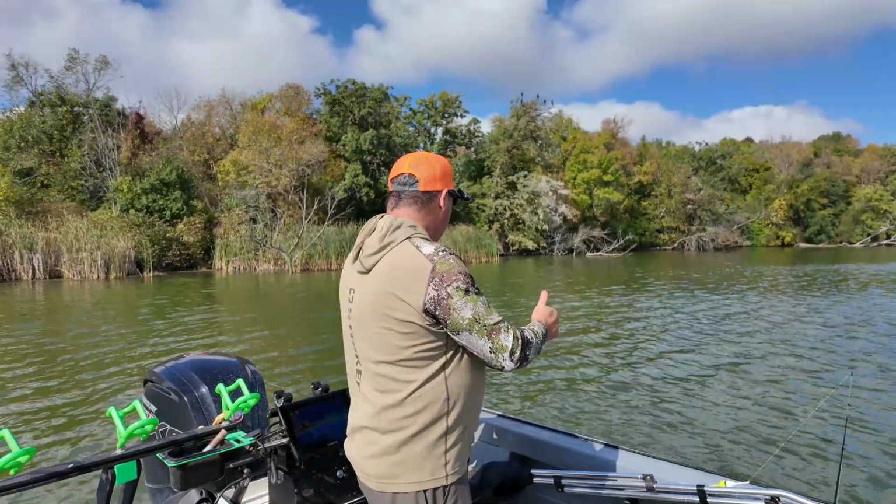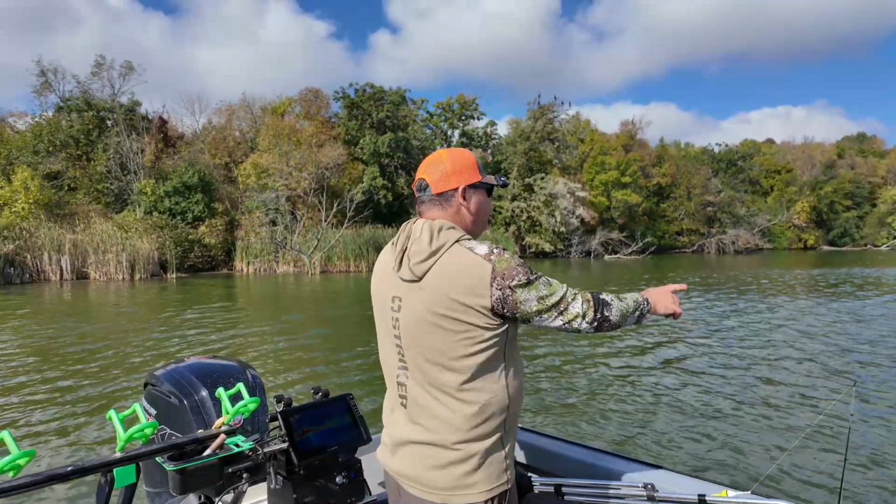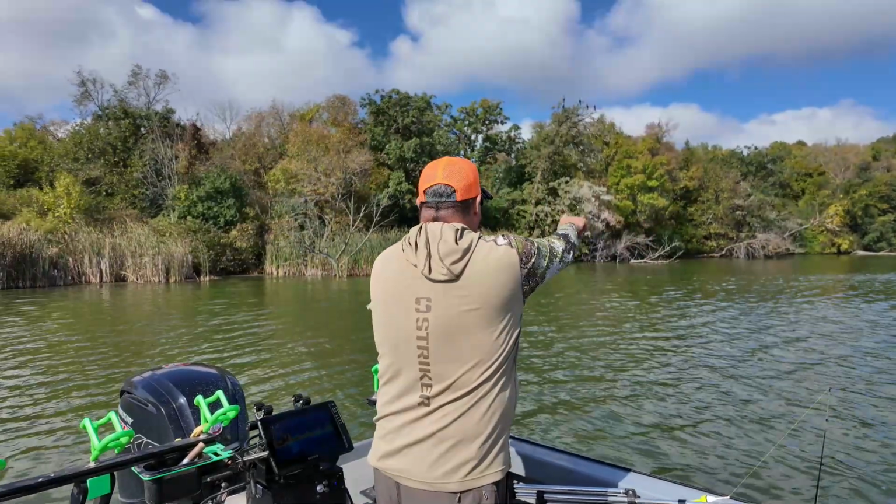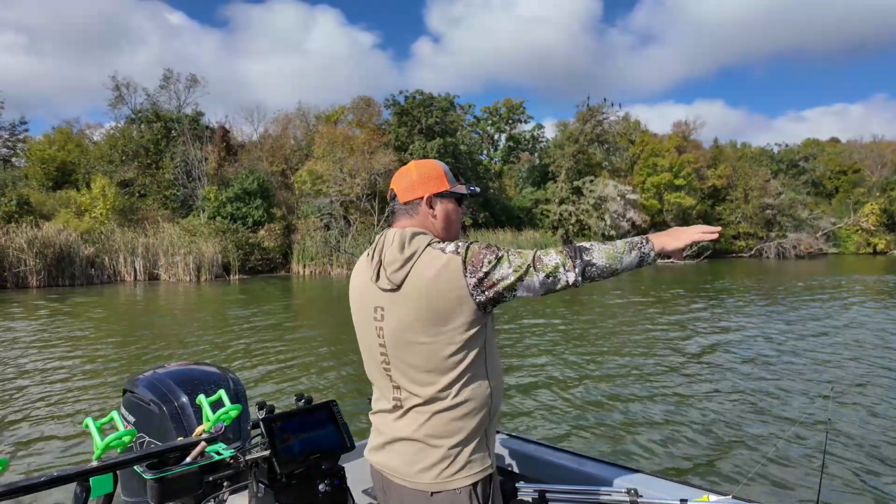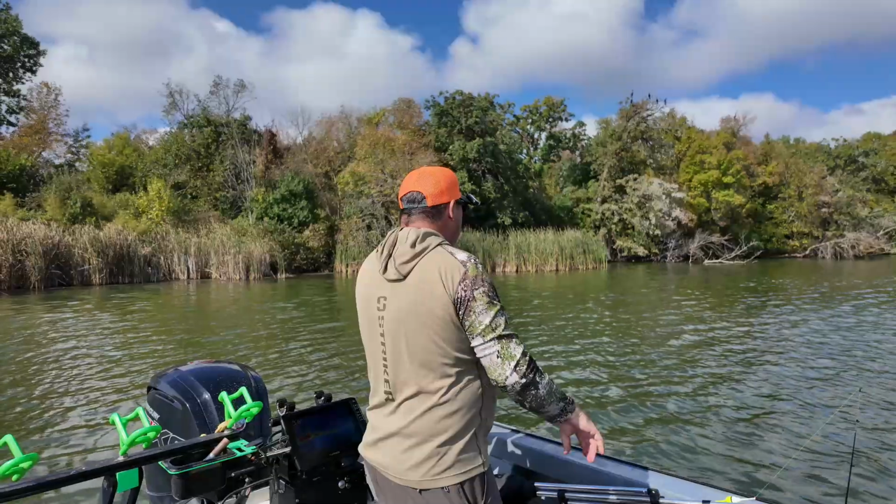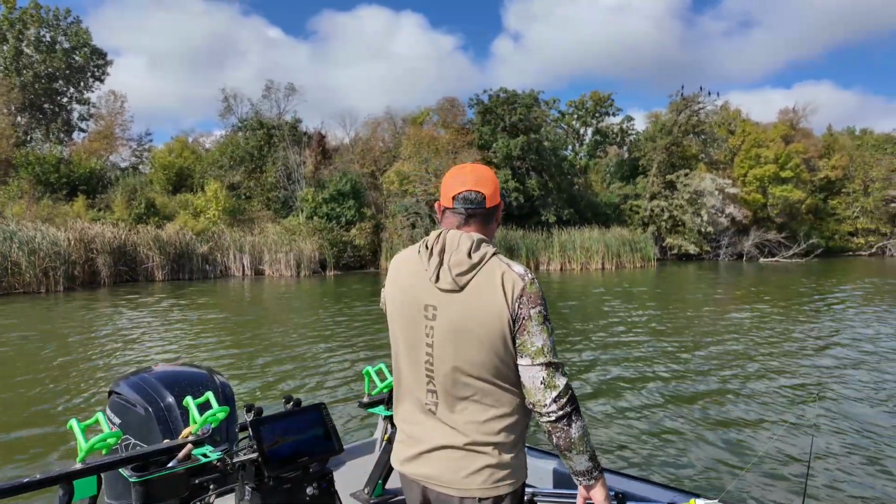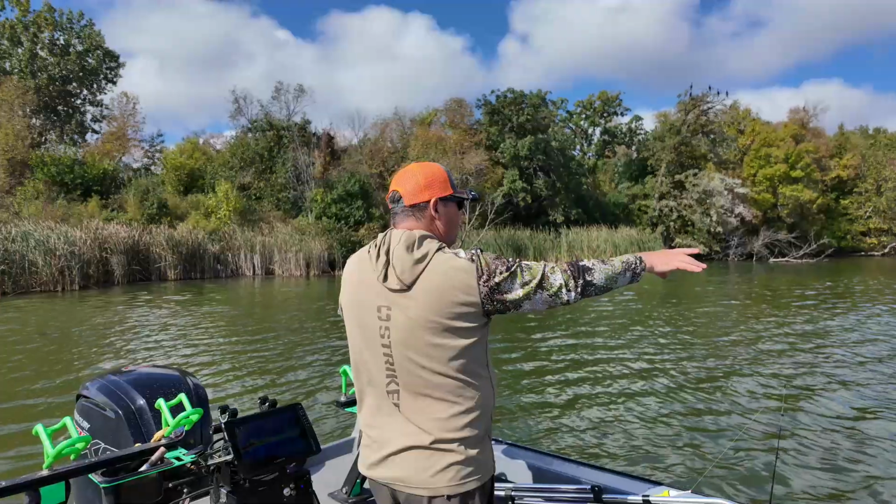All right, we're starting to get some numbers now. Seem to be getting a few in this little bend here, so I might concentrate a little more in this little section. It does come from deeper water right here, so they might be using that deeper water as access here. All right, we're starting to rack up a few numbers now. They're liking the chicken. I don't know what to say.